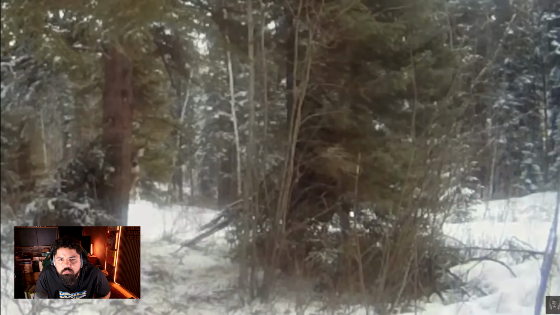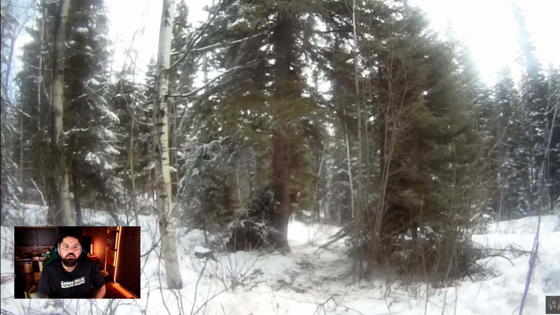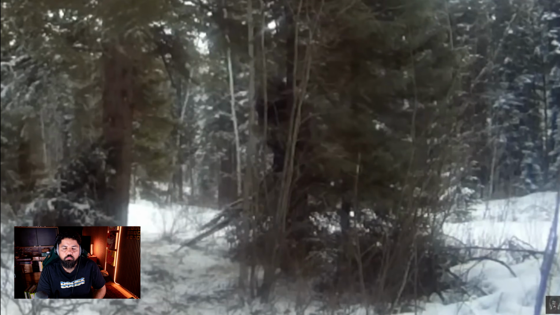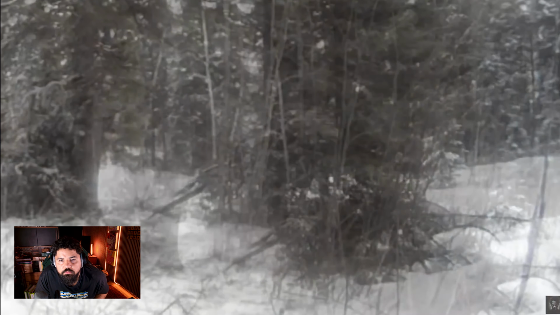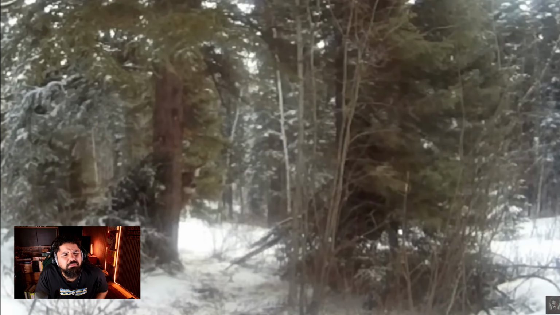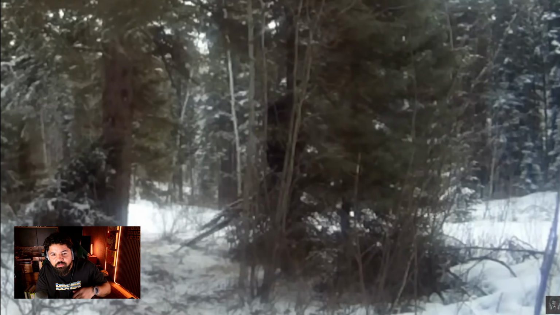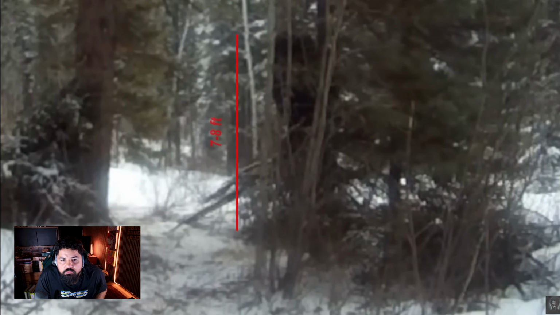To estimate its height, the average buck is about 3 feet tall at the head, and this one looks even bigger, maybe around 3.5 feet. But we'll just say 3 feet for now. So here is 3 feet, and over here is where the supposed Sasquatch's head was. You also have to consider that the ground slopes down a lot where the Sasquatch was. So the deer was on higher ground, and the Sasquatch was on lower ground. Even with the slope, the creature seems to be around twice the height of the deer, and it still looks like it's crouching down. It doesn't seem to be standing as tall as it could, so a fair guess would be that it's 7 to 8 feet tall.